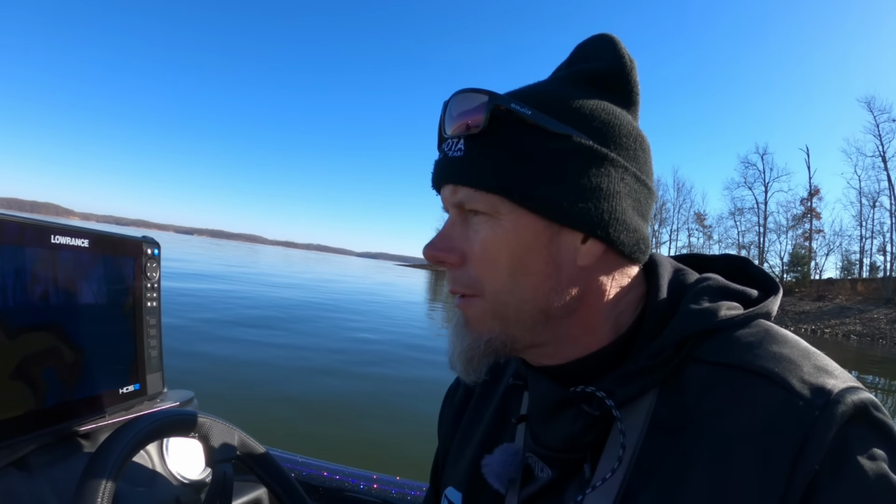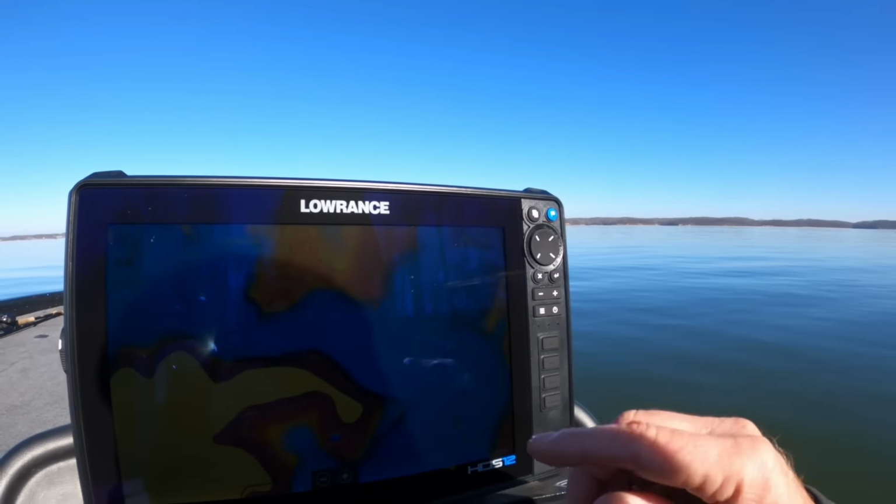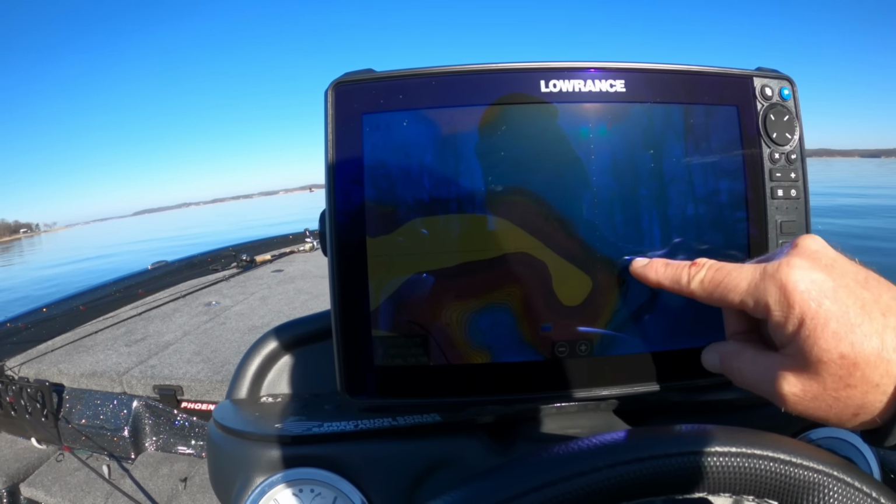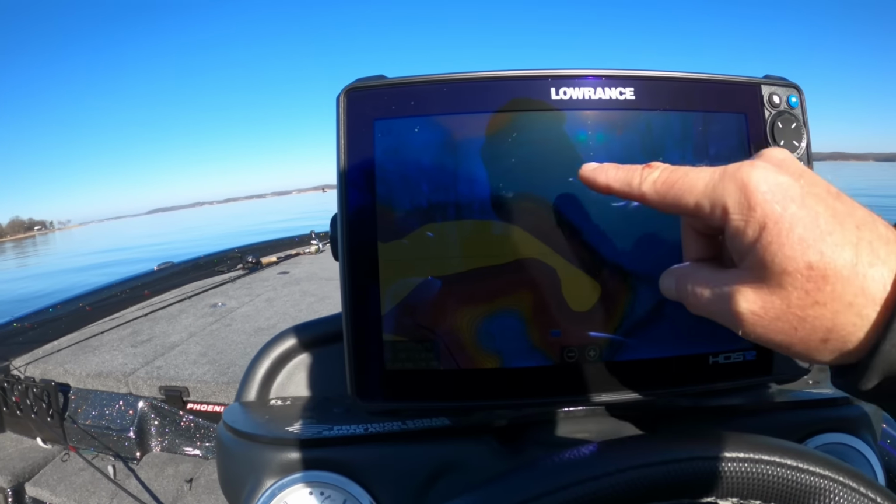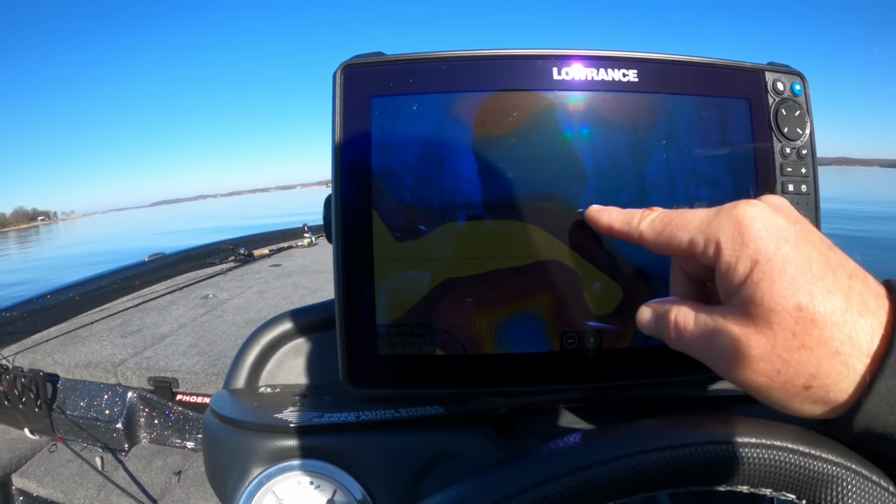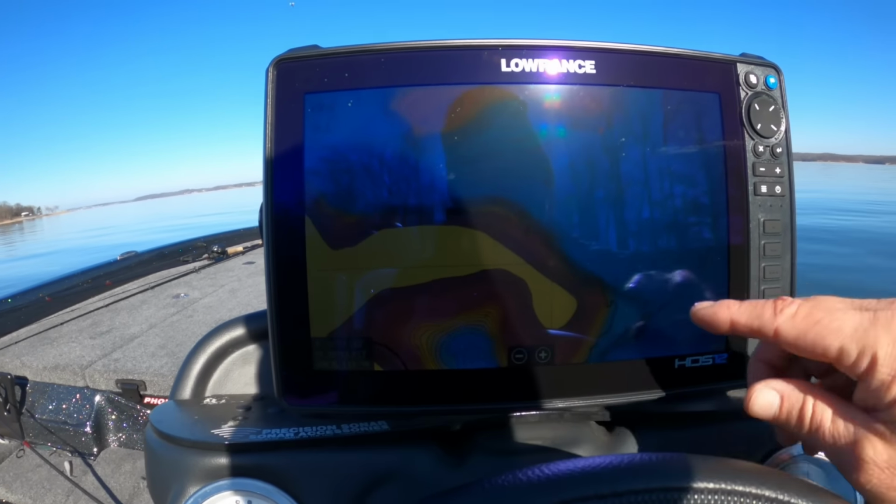All right, we're putting something together. We got a little minnow bite going here, and I'll show you what we're fishing here. Hopefully you can see this. So you've got the main river out here. This is a main lake point, and then you got this creek channel. There's a creek that runs back in here. My boat's right here. So this is just kind of some steeper stuff right here. There's a good little drop. It's just a channel bend bank right here, and that's what we're focusing on.